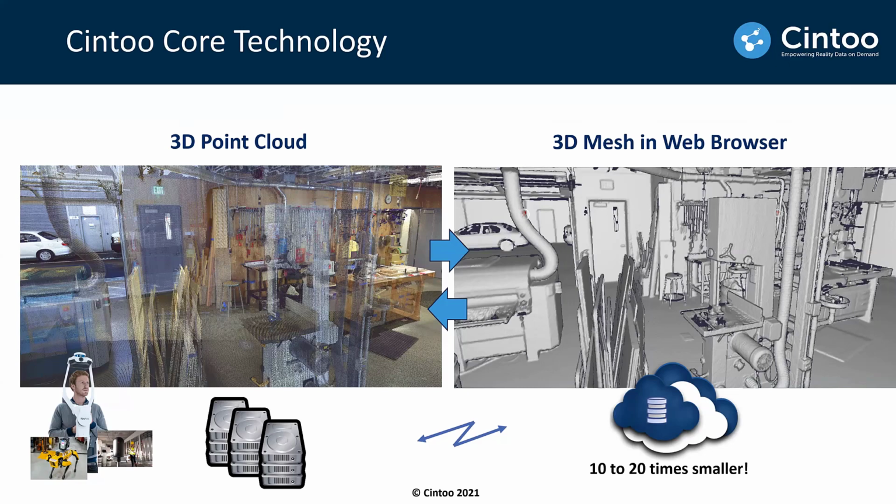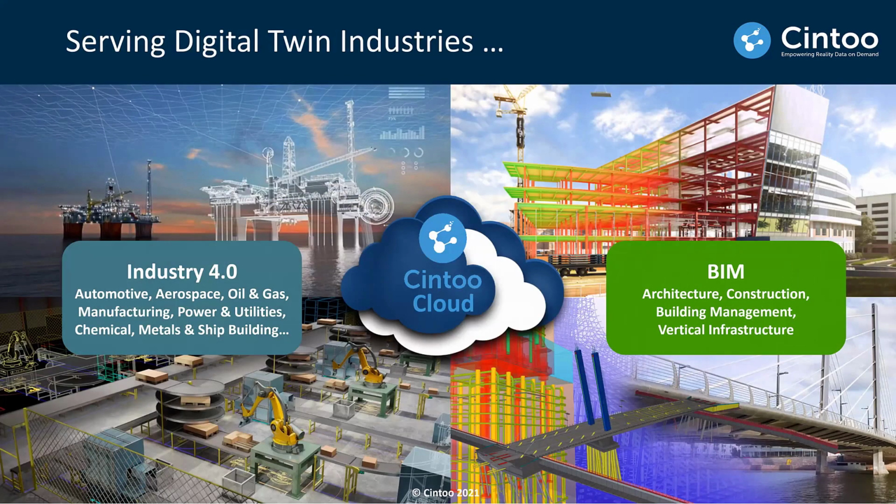What we can also do is the inverse transformation. We can go back from the mesh to the source point cloud data so that you end up with the right RCP file like in Revit or Navisworks or AutoCAD. So Cintoo Cloud is serving two big industries, I'll say, globally speaking: the digital twin industries, like Industry 4.0, people in the oil and gas, in the manufacturing, in automobile spaces are using Cintoo Cloud today. But we also started strongly from the beginning with BIM and construction.